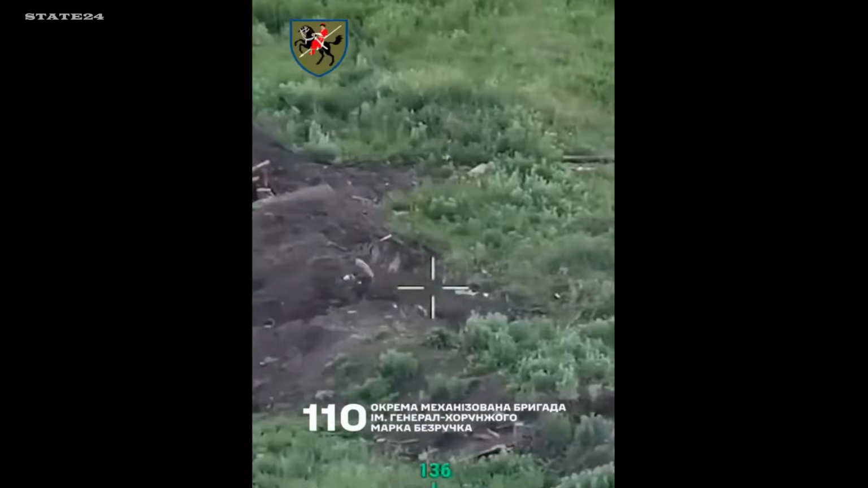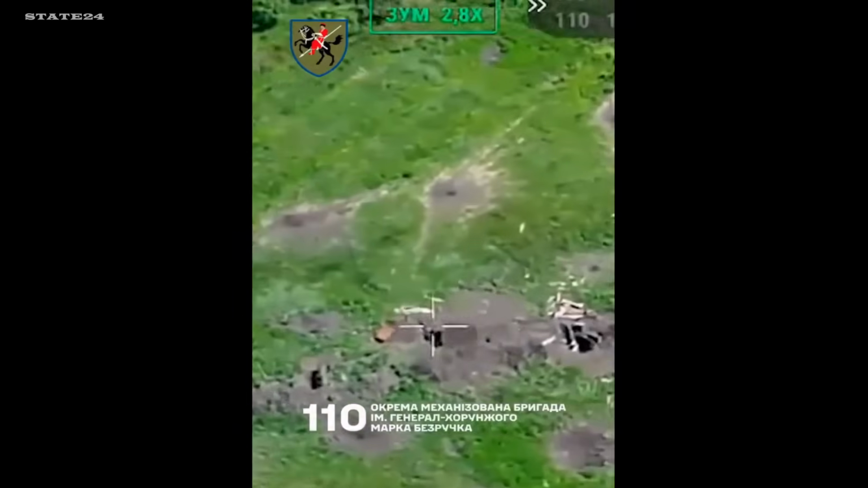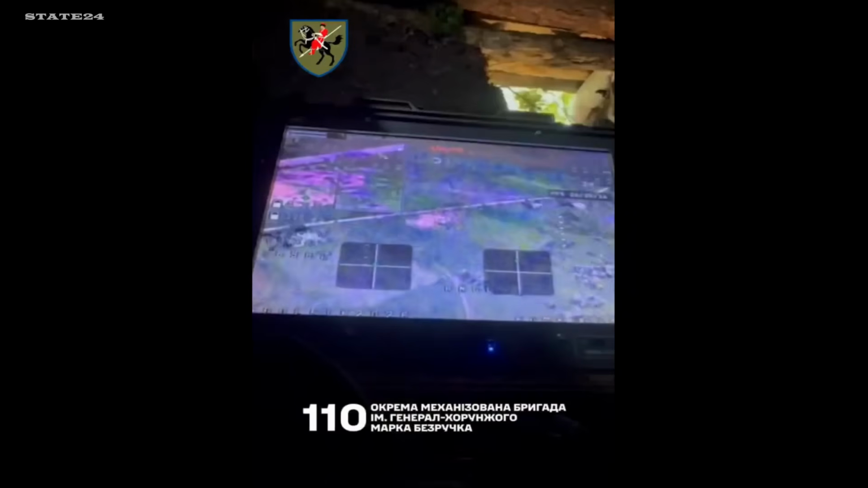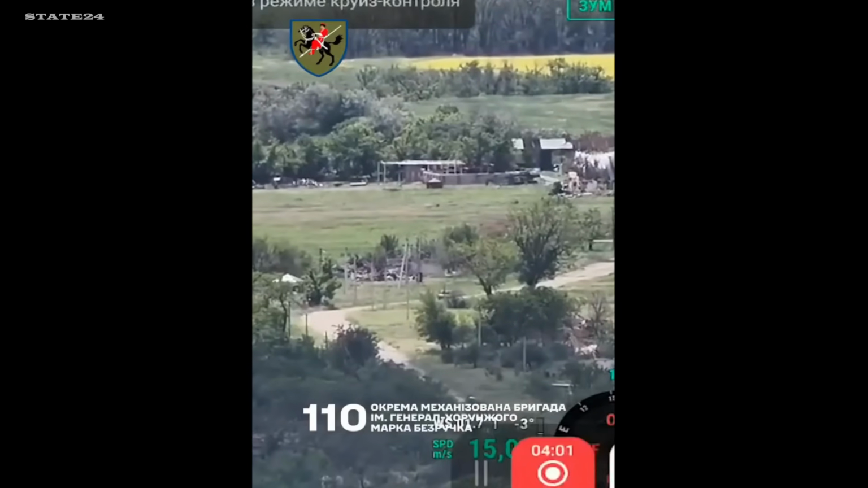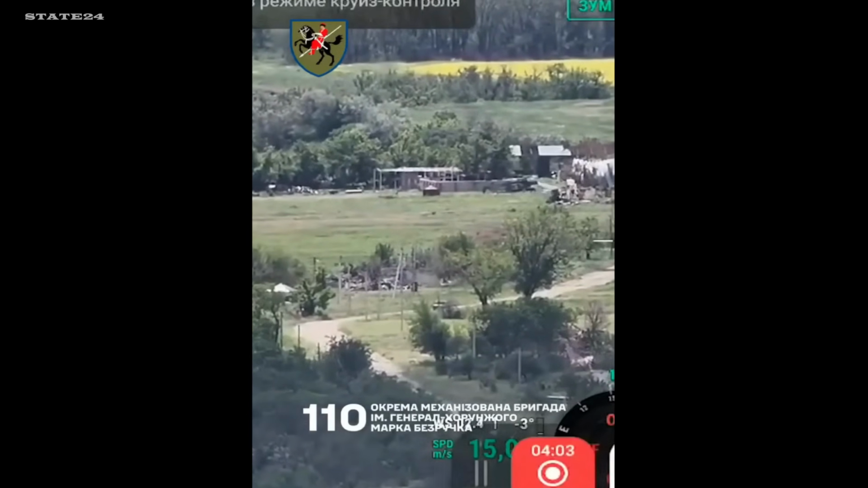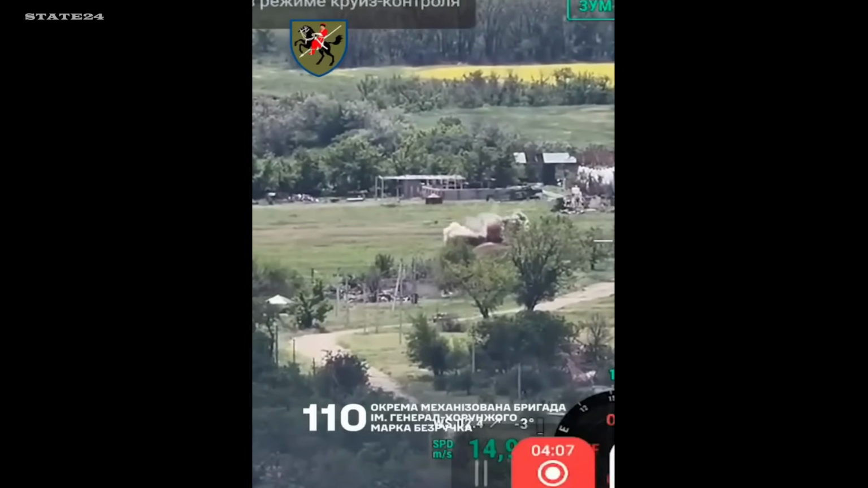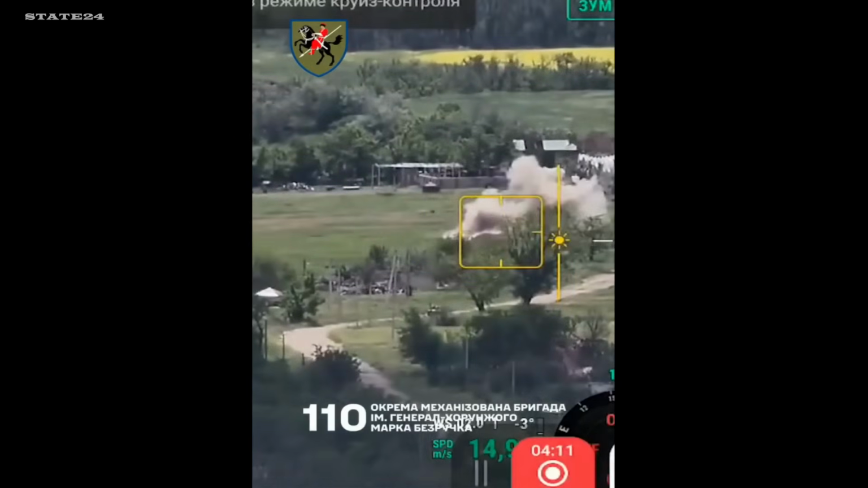Airmobile Brigade direction. Ukraine's 110th Mechanized Brigade. A Russian soldier running. He knows something is above him. He's moving fast, heading back toward the shelter he came from. The one place he thinks is safe. The drone operators watch every step. They already know where he's going. He makes it inside. The drone was already on its way. The shelter he ran toward became the target.